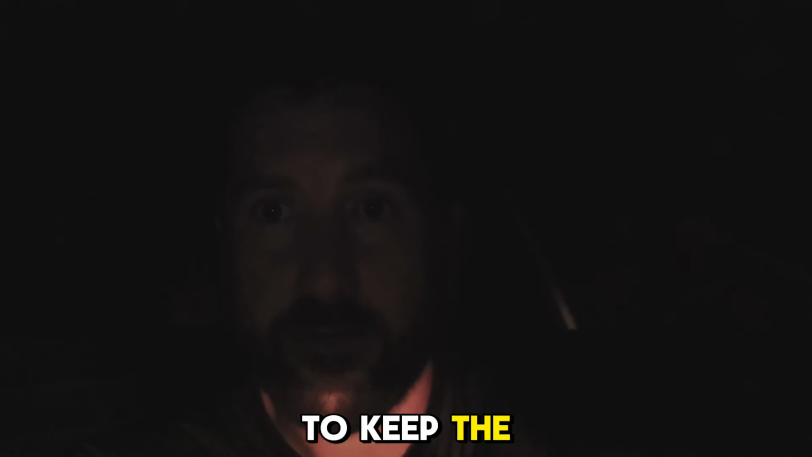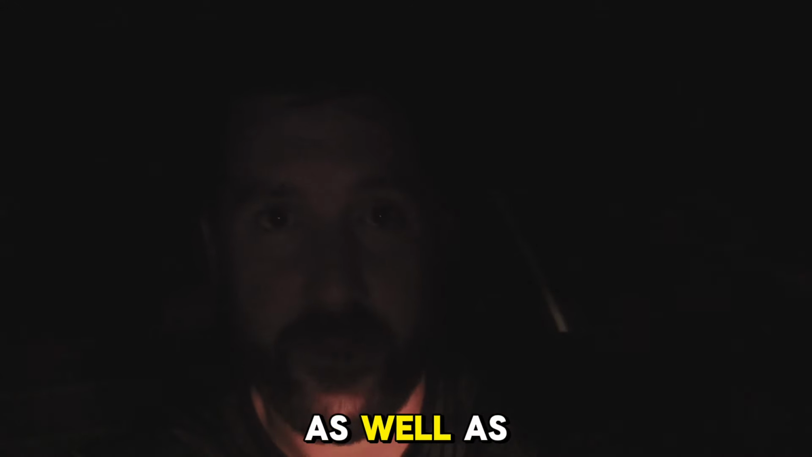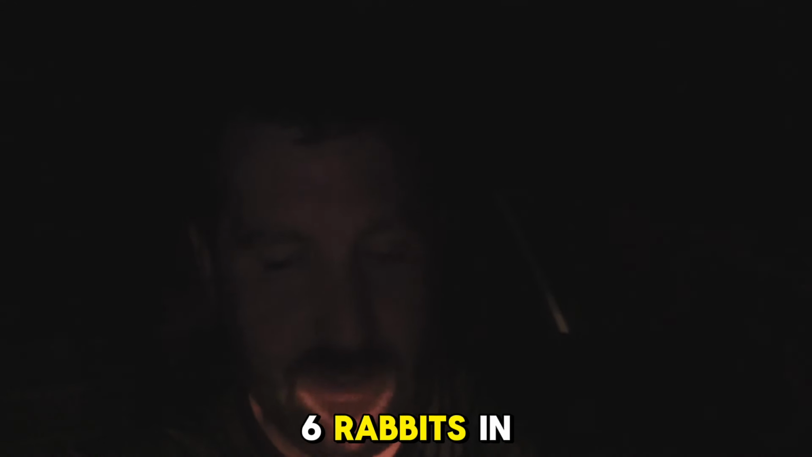Right guys, so I'm back at the truck now. It's a pretty decent evening all in all. Plenty to see out there this evening, plenty of deer around, which I was quite surprised by to be honest, but anyway, never mind. I've been asked to keep the rabbits under control on this permission as well as the crows, but 6 rabbits in the bag, no crows, because I got here far too late because I was faffing around at home. Never mind.